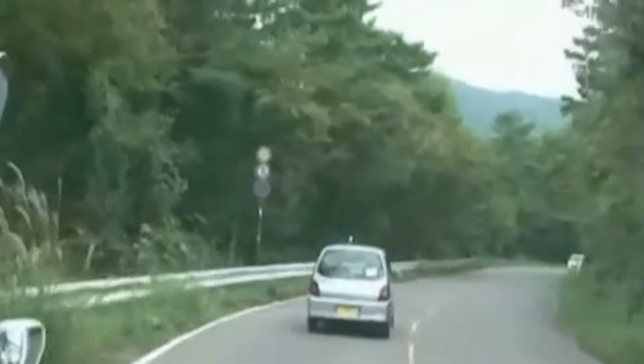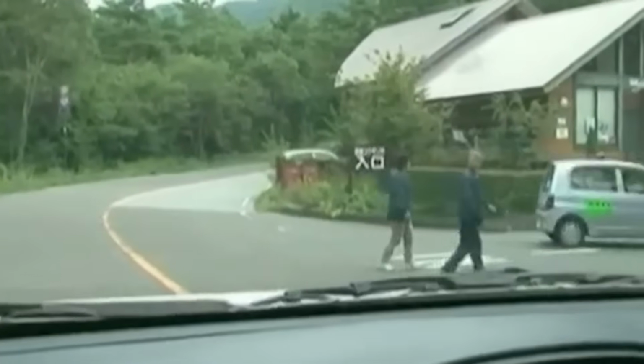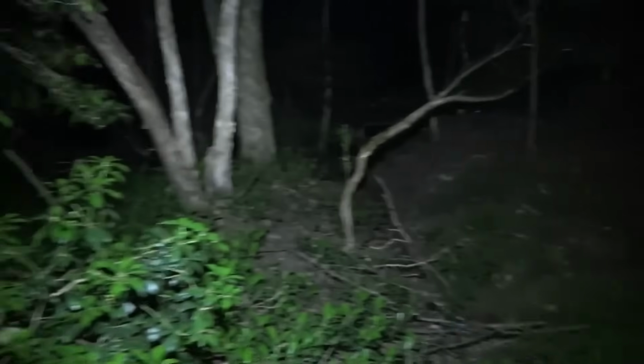Signs are posted all over the place telling visitors to turn back or talk to someone if they're feeling overwhelmed. Authorities do regular sweeps, and there are even volunteer groups who go in and look for abandoned tents and missing people. That's how often this happens here. The forest is said to have this strange pull to it, beautiful on the outside, but with this unsettlingly heavy energy.